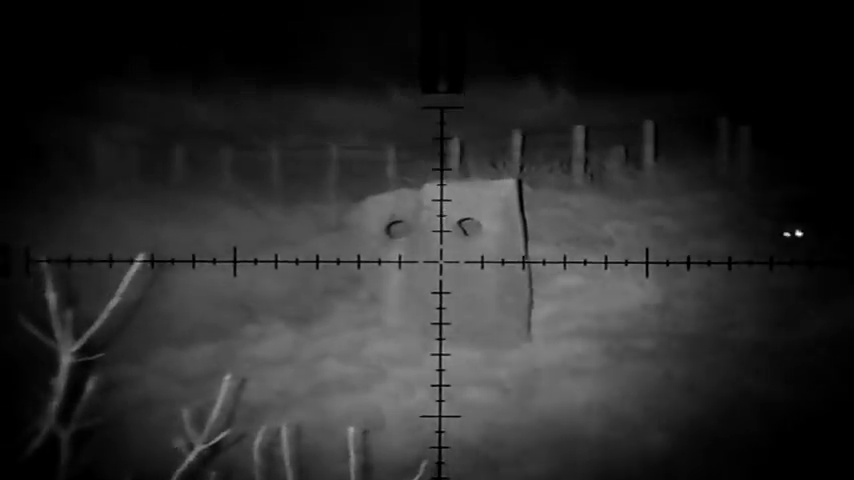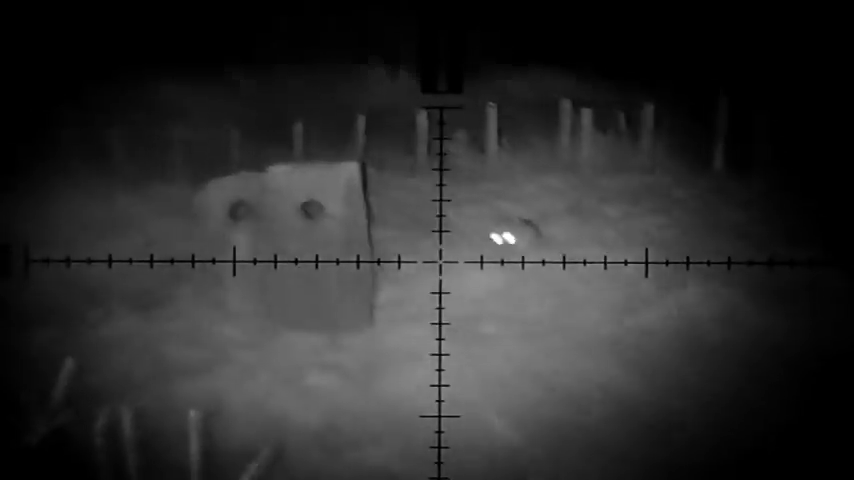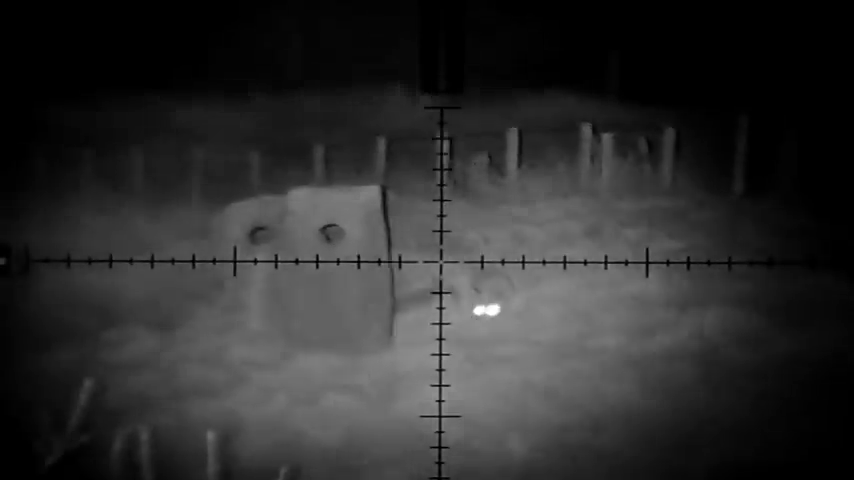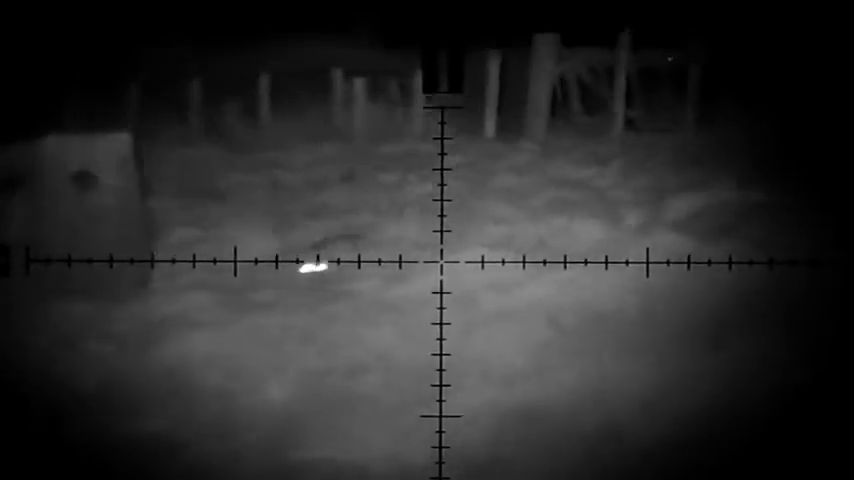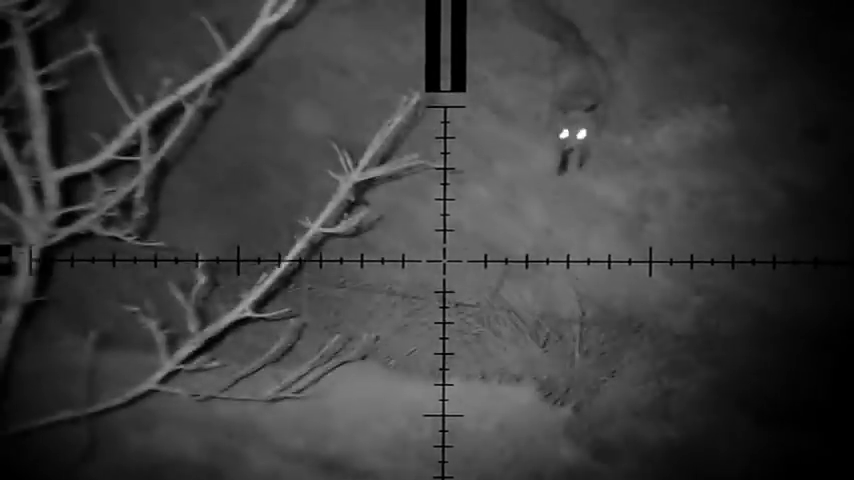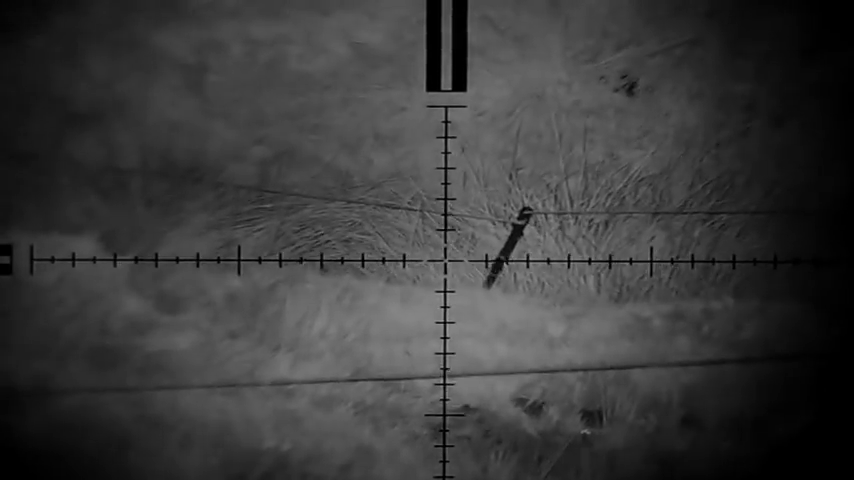At that moment, I was confident it was going to come in, and as you can see, it is slowly making its way towards us. Those two rock slabs are about 80 yards, so I'm using that as my rangefinder, as well as my laser. It seems to be making its way pretty good. And at this point I lose it, completely disappears and I can't find it.